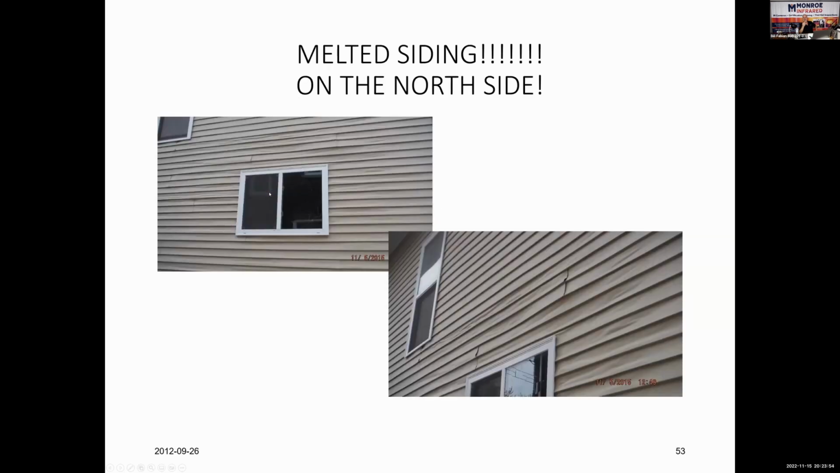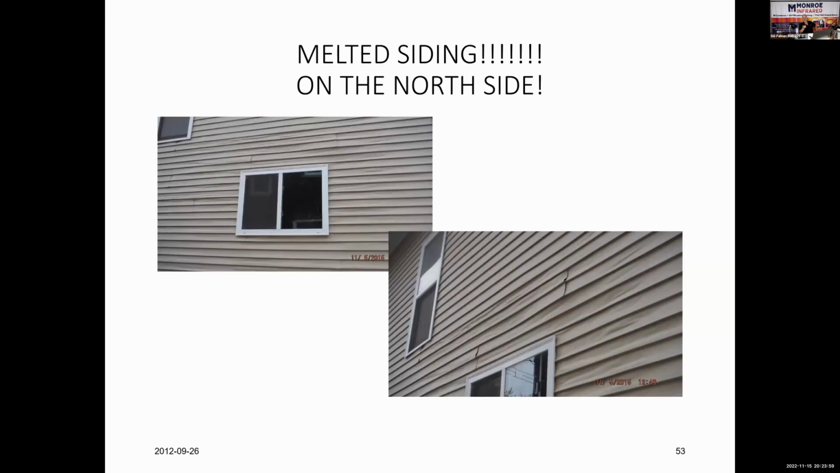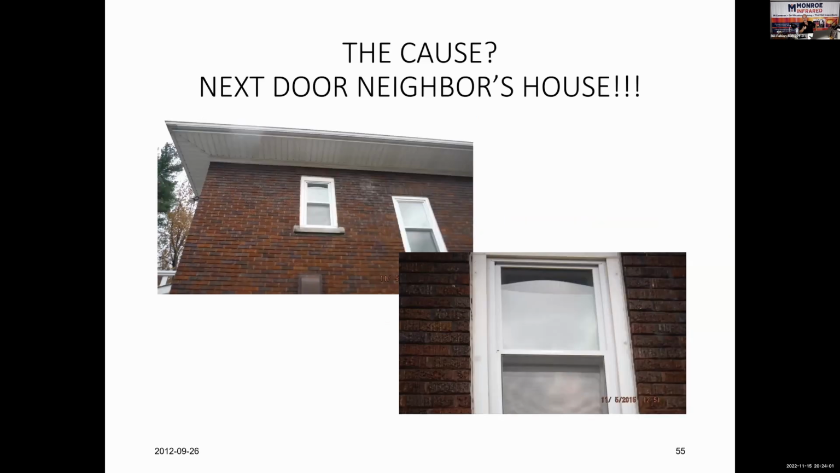There's the melting siding. And the culprit was that second floor window next door. Look at the reflection of the gutter off the glass. Even though it's a straight gutter, the reflection is a curved reflection.